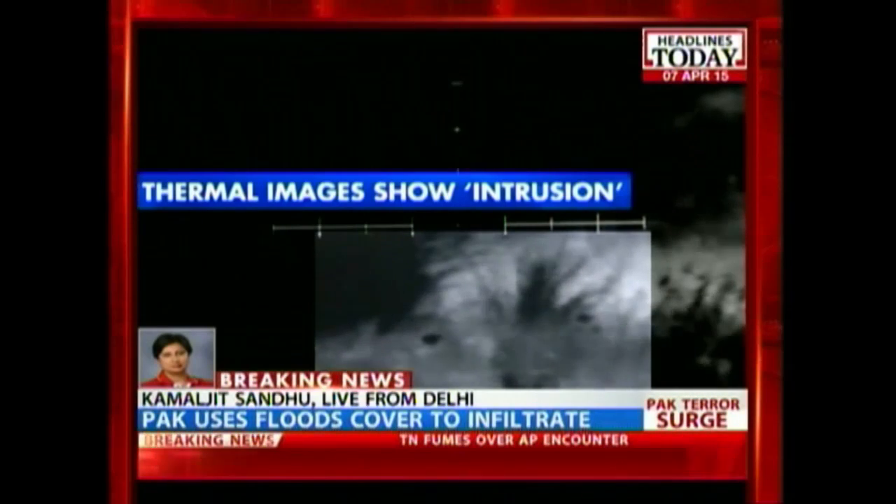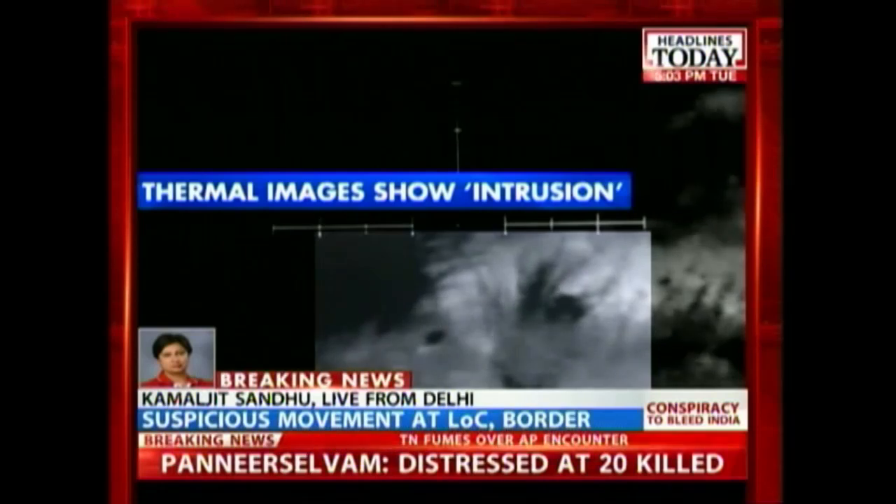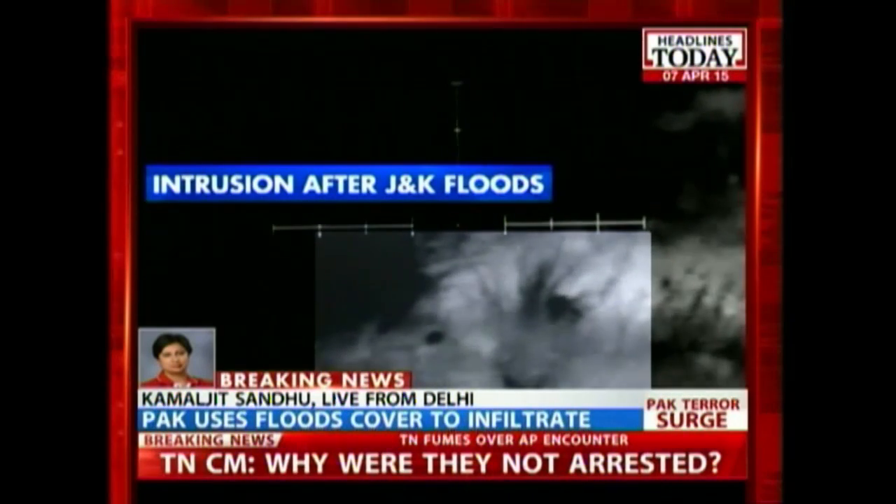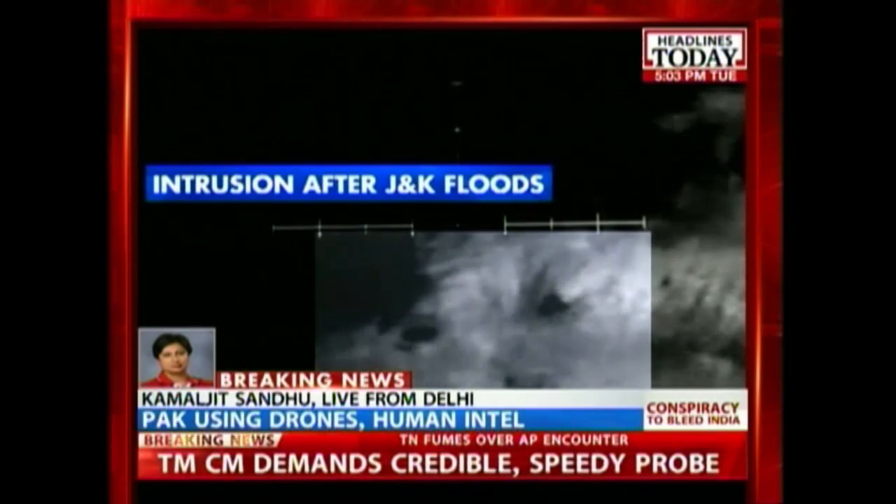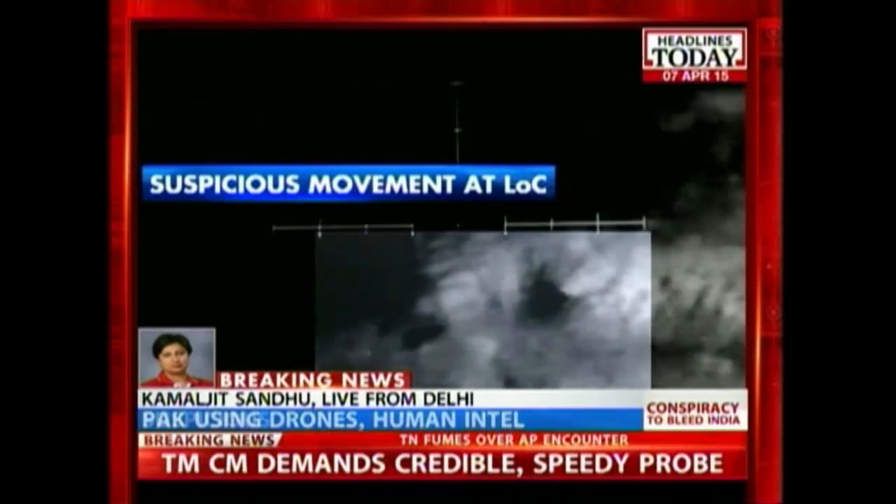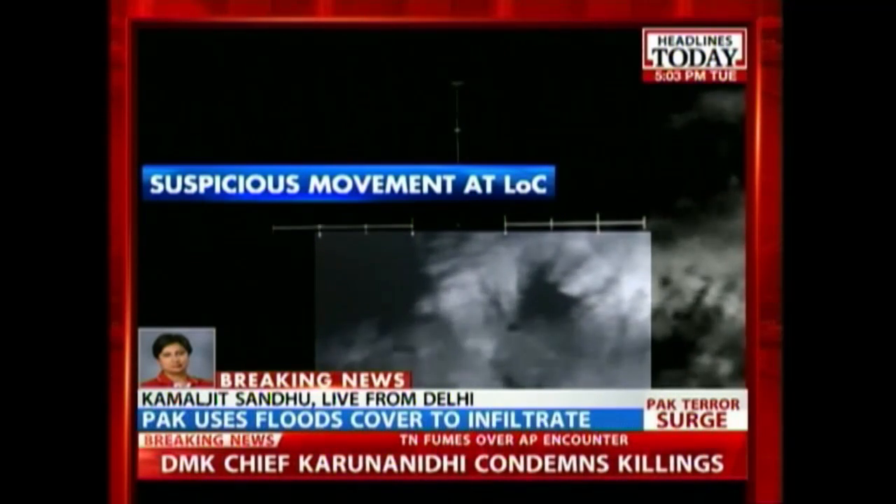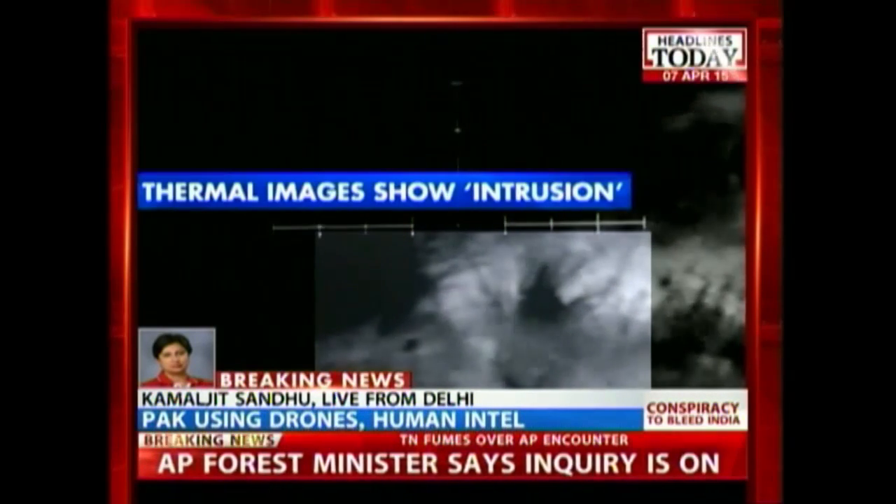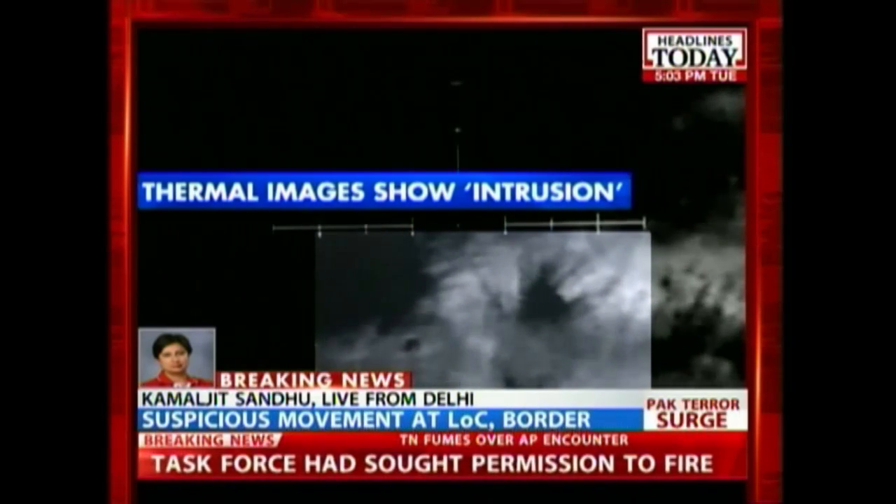But the biggest point obviously is: is this the right time to actually have AFSPA removed? That is a big question which comes along with this entire input which is now coming in. Many of the security experts that we have spoken to have clearly red-flagged this particular point, saying the information coming in as far as terrorist movement is concerned is quite high. So in that sense, it is perhaps not the right time for removal of AFSPA, something even the PDP's own alliance partner BJP is against.